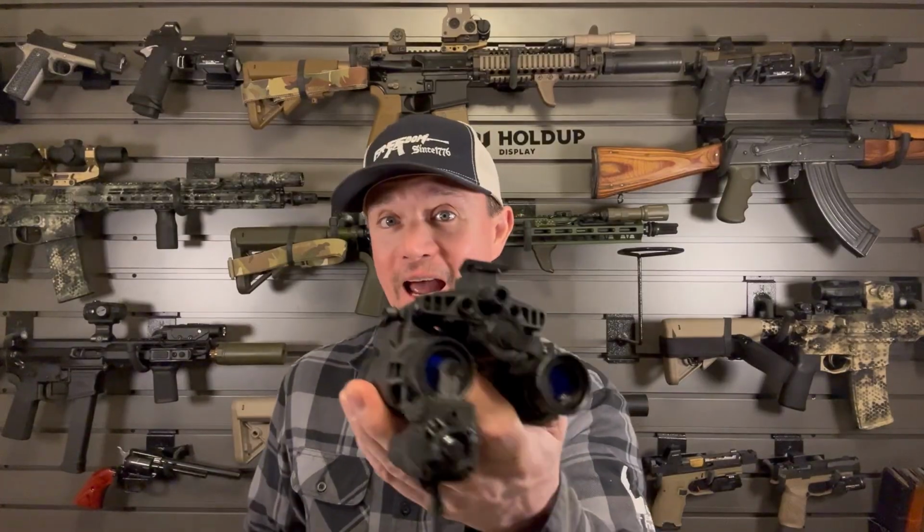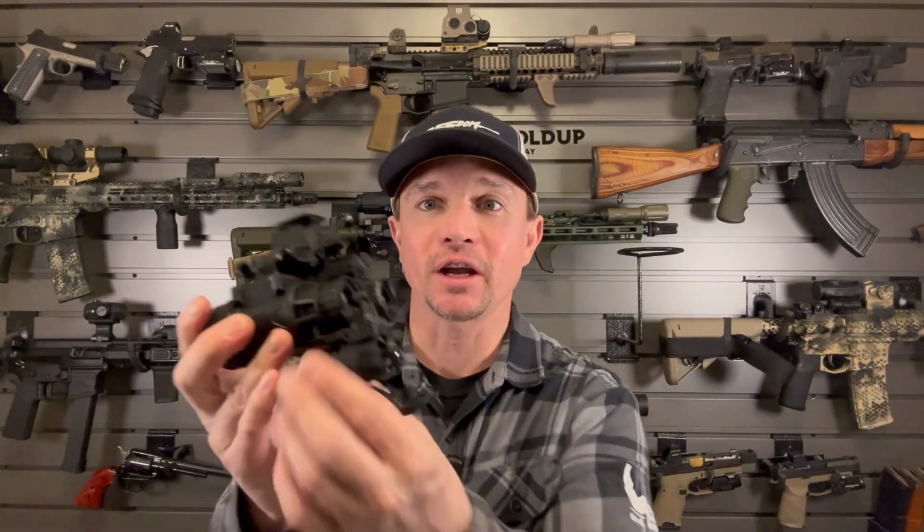This little device is absolutely amazing. If you want to put 10 grand on your face, night vision and thermal is a pretty cool way to spend your money. Now, of course, it is expensive, and we'll get into that in a little bit. The device itself is not 10 grand. I'm talking the entire package. But this thing will connect to any night vision device.